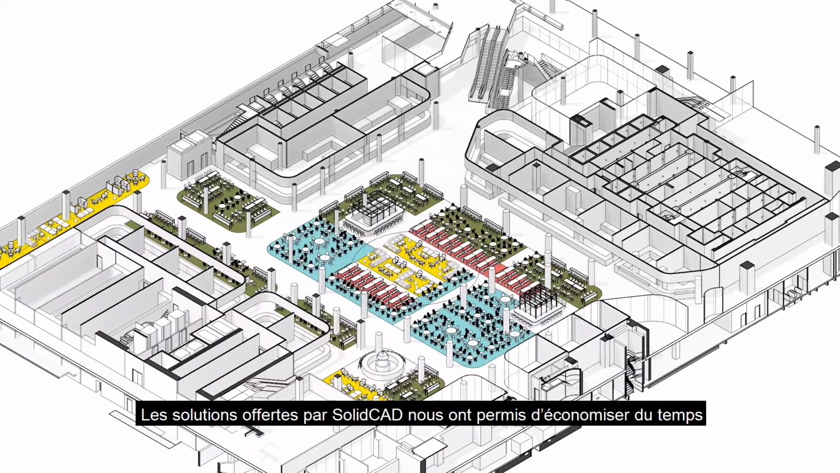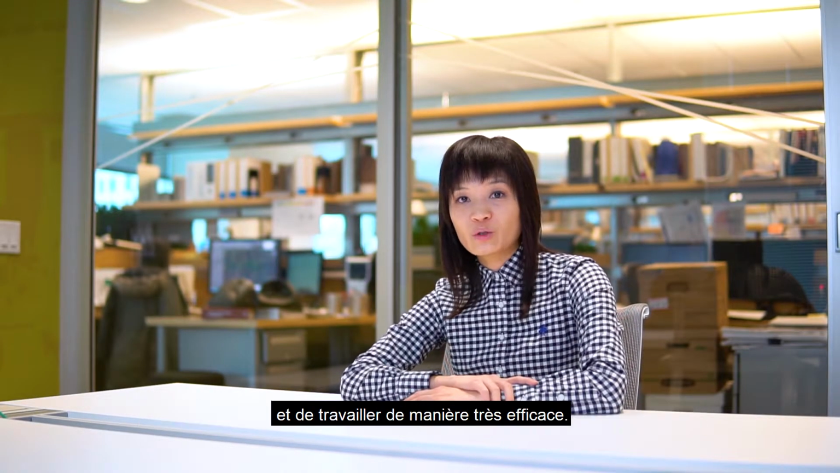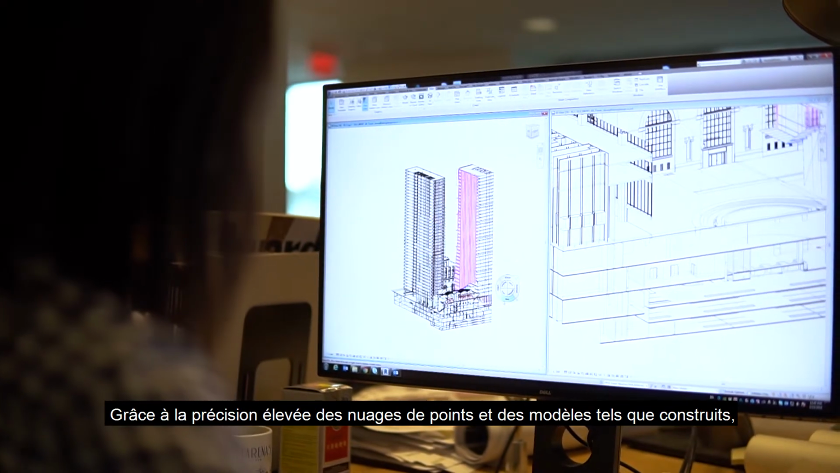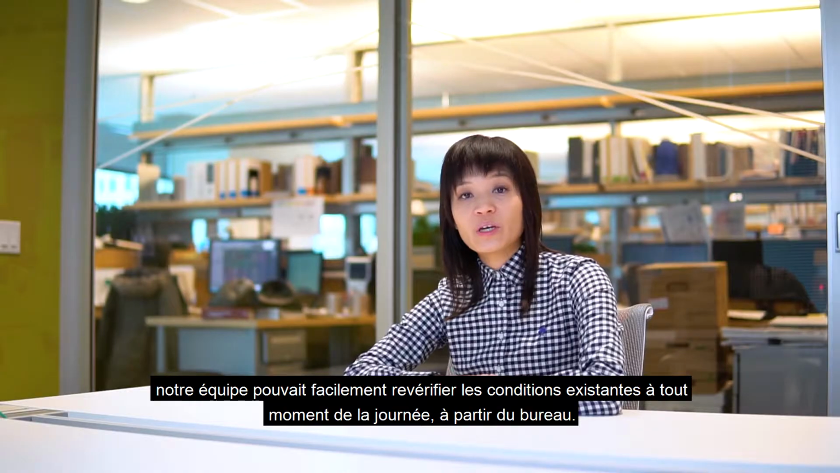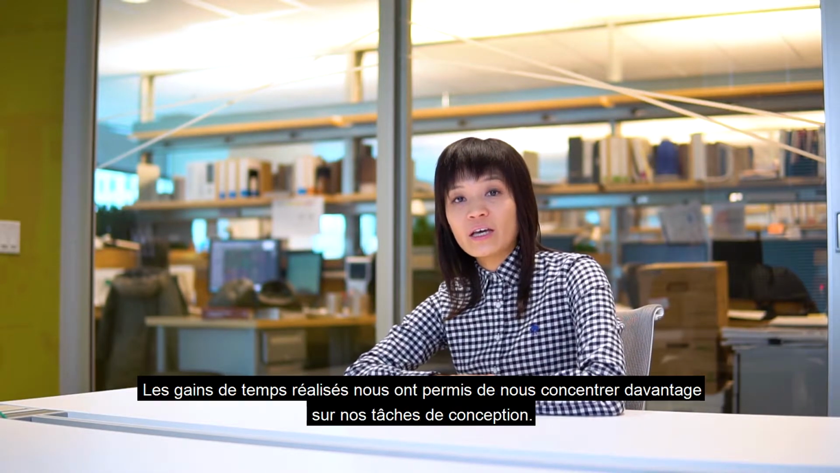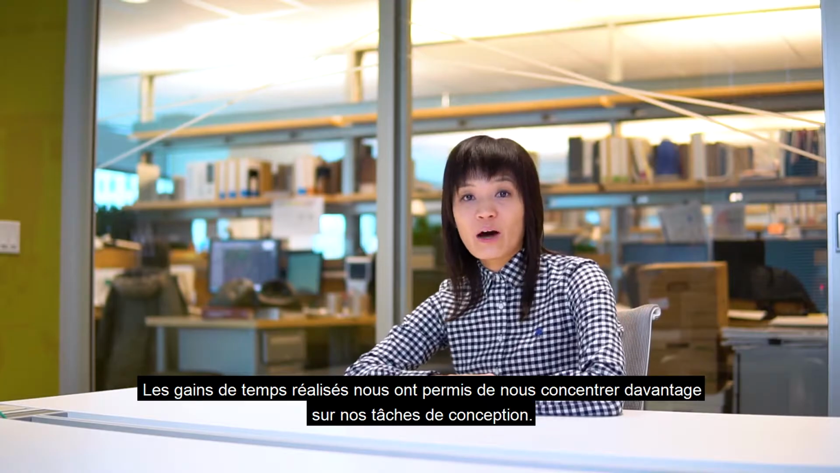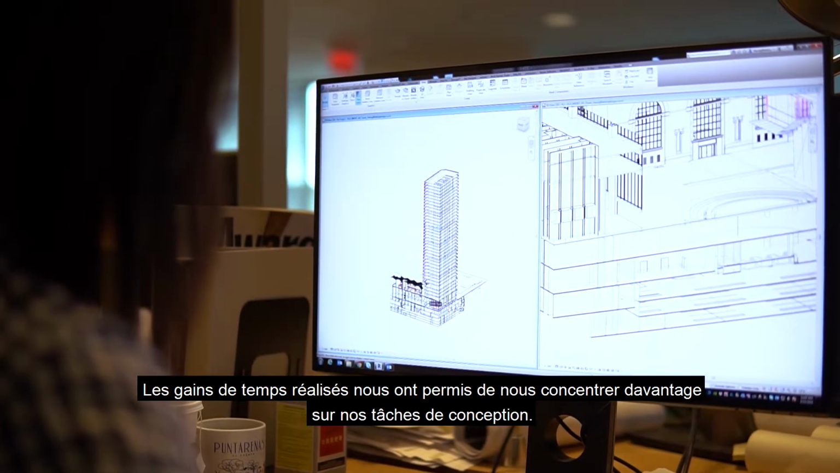So the solutions that SolidCAD provided result in us being able to save time and also be able to work very efficiently. The point cloud and the as-built model were modeled very accurately with precision. So our team can actually go back and forth and double check the existing condition any time of the day in our office. And the time that we've saved also allowed us to focus on our design and really spend time on designing.